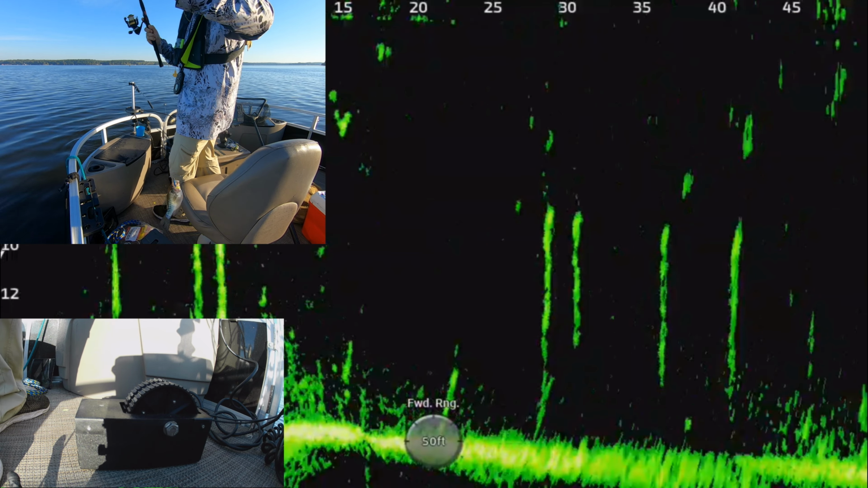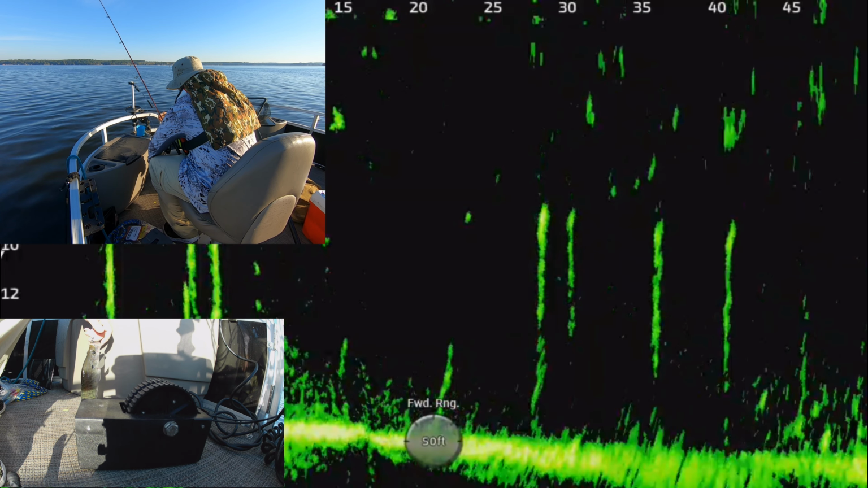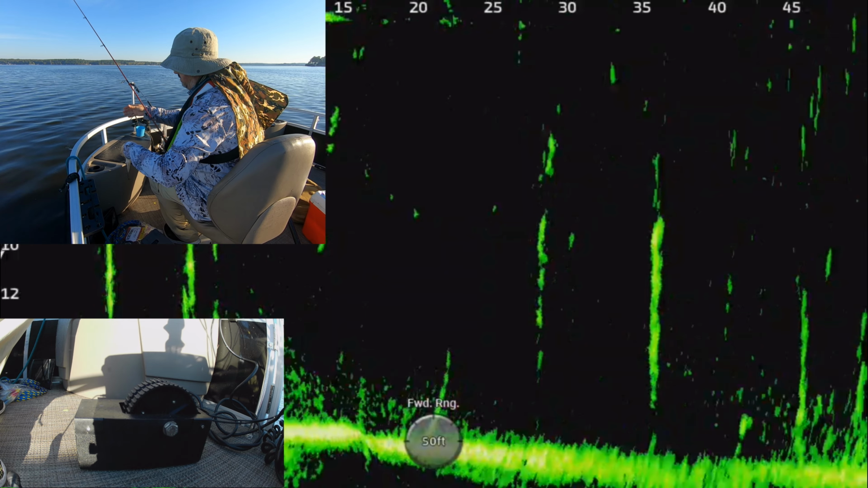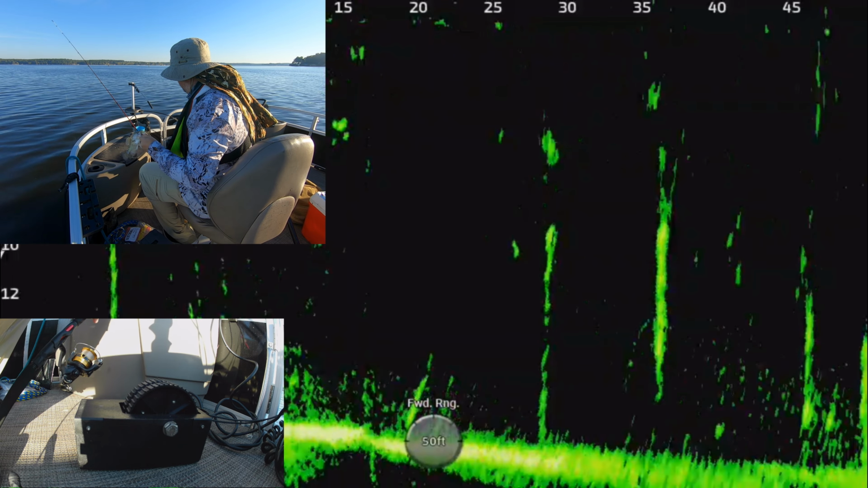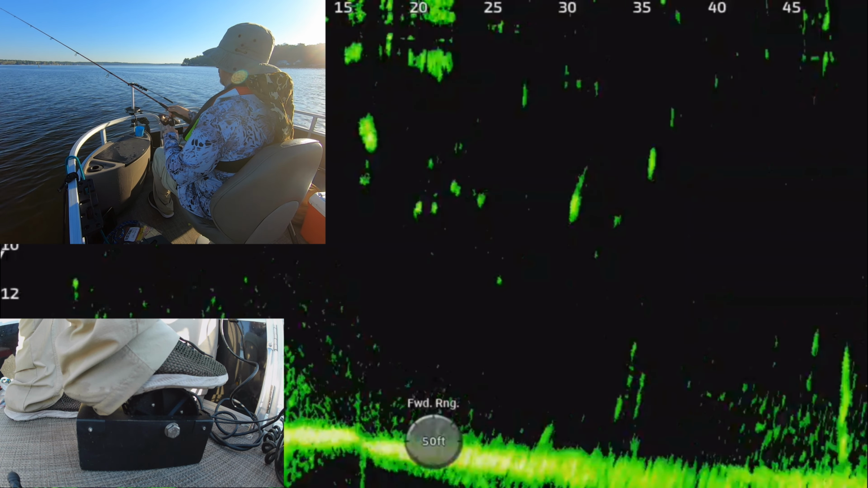That's honestly what it was taking today, though. The water was a little murkier. We'd had a little rain, and these fish, if you weren't getting it right on top of them, they weren't hitting it. And so it was, that's a good one. It was taking very, very accurate casts today to get these fish in the boat. But, you know, we made it happen.